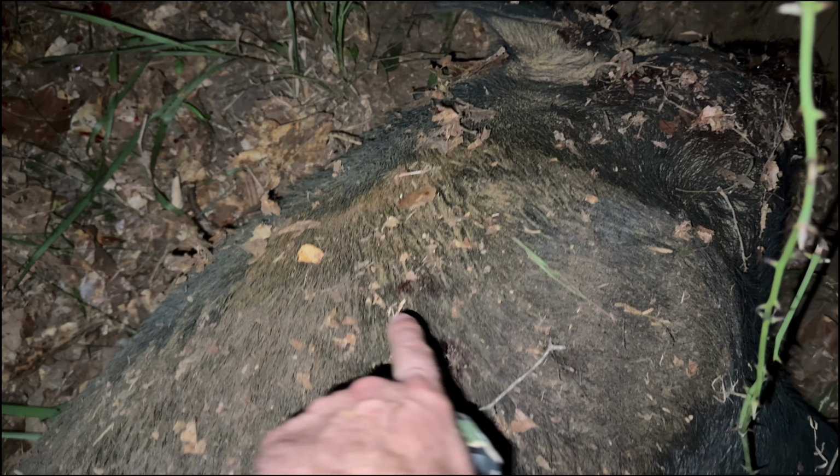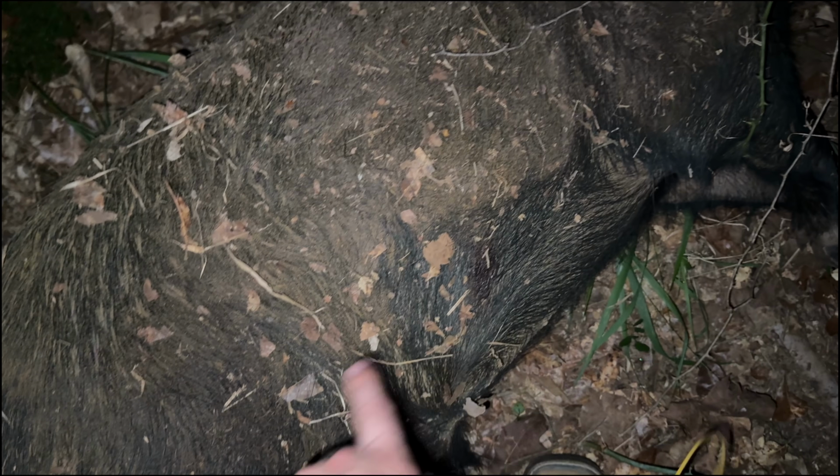All right, I just flipped him over on the side that I shot him on. He's super dirty, but I can easily see 2 or 3 shots right there that went into his plate, into the lungs. I think a few back here towards the gut. There's probably way more over here, but he just absorbed so many of the shots.